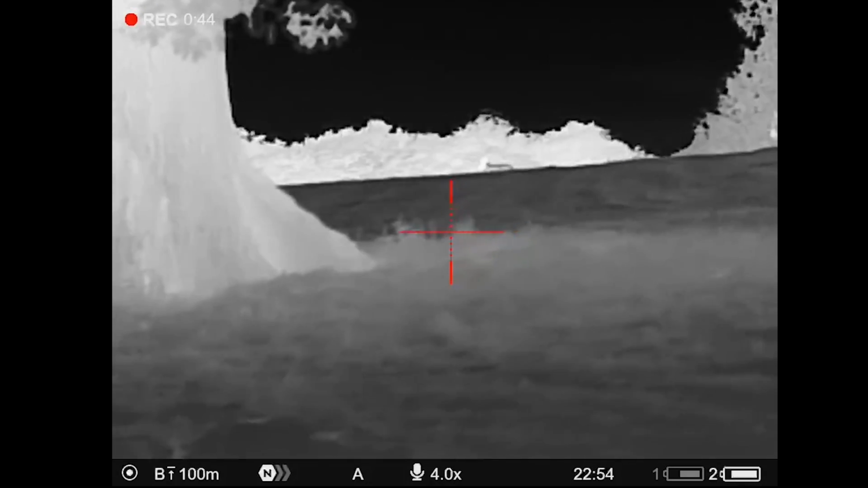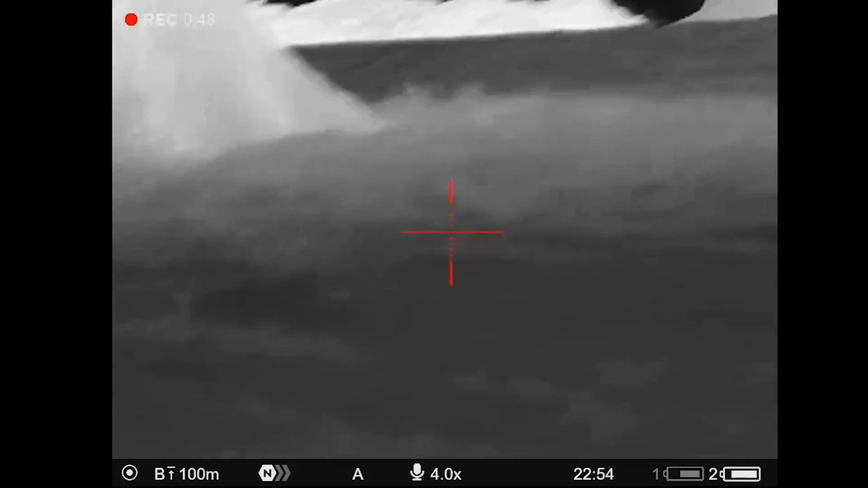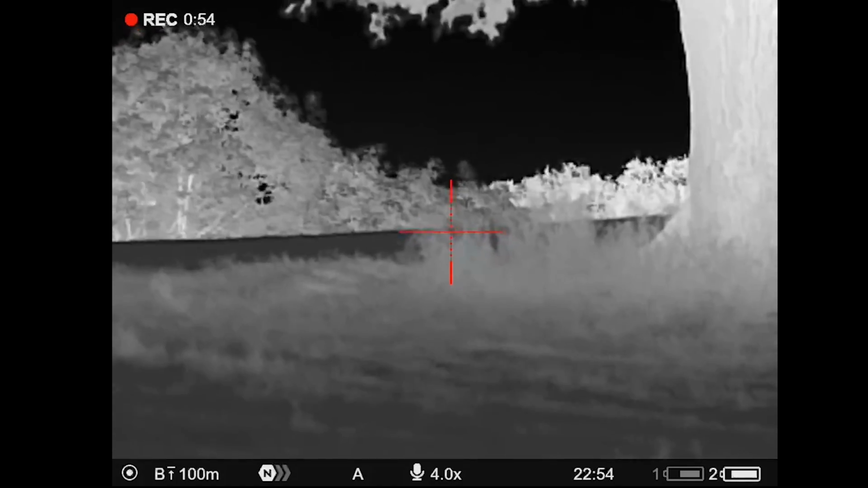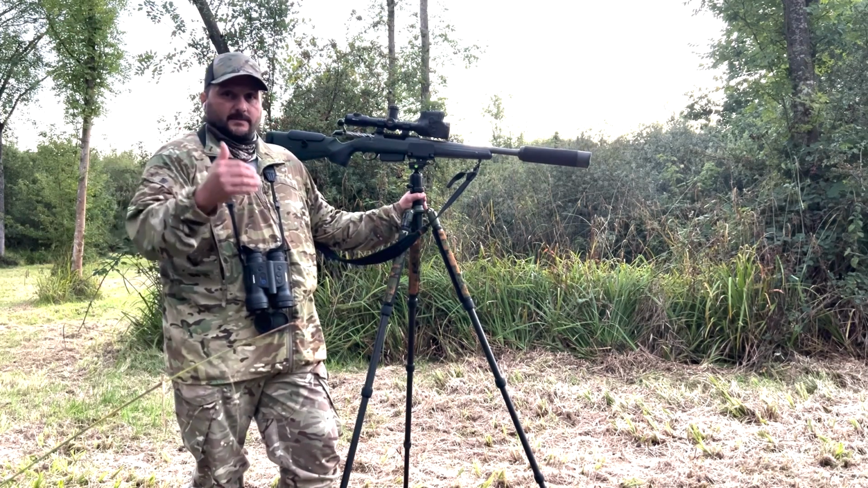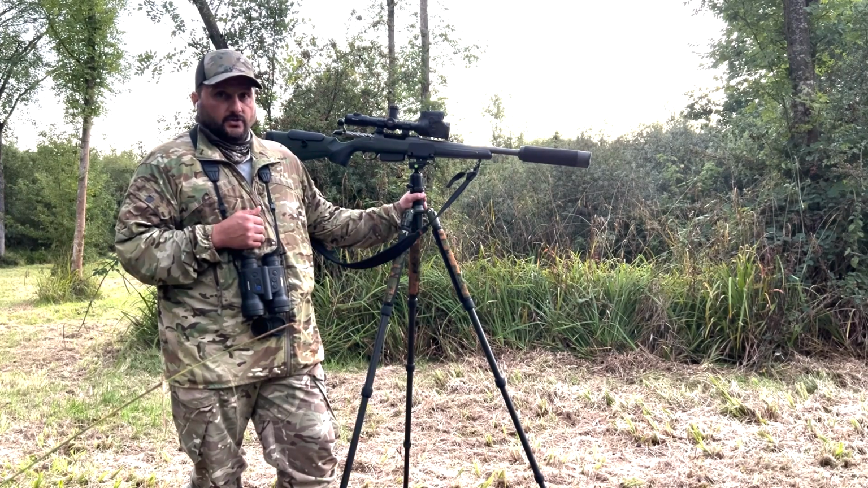I couldn't tell if it was a dog or a vixen looking straight at me. It wasn't spooked, but was aware something wasn't right. Then it trots off, but at no point did it present me with a safe shot. So unfortunately I had to leave that one, but I will catch up with it.